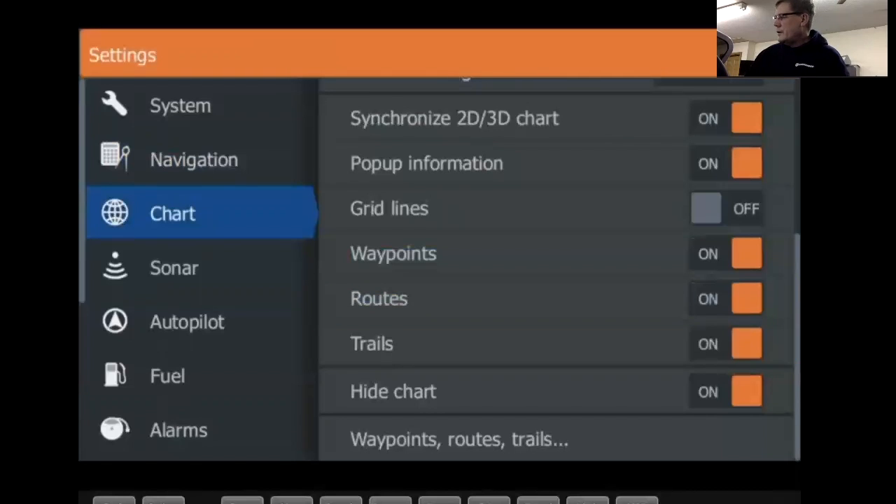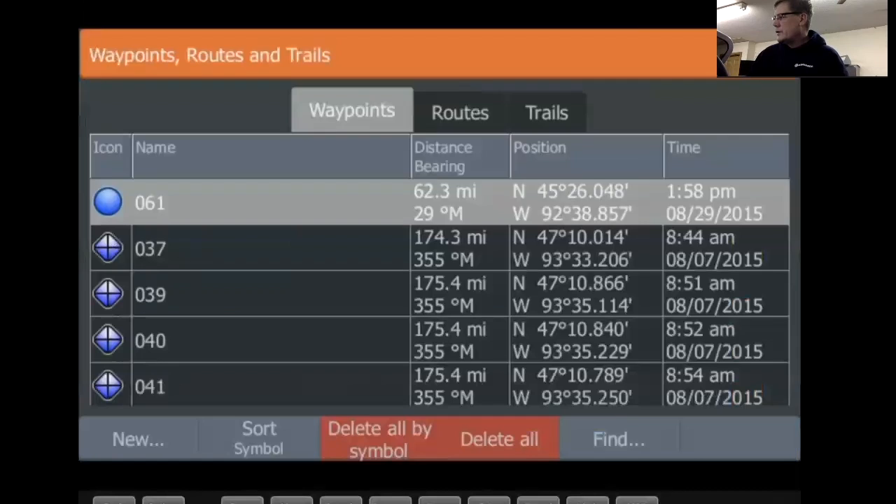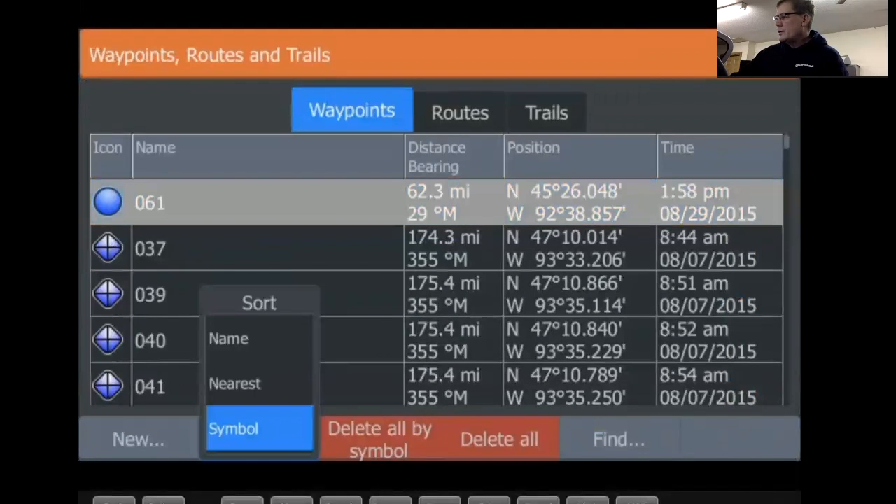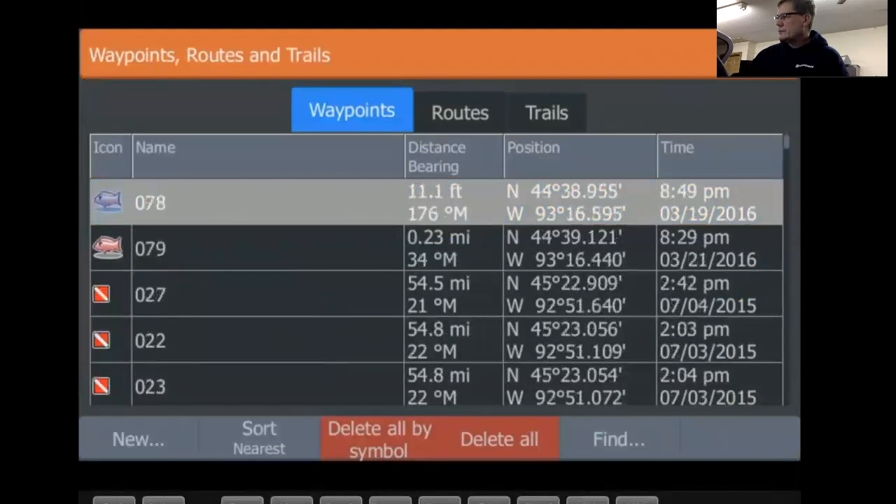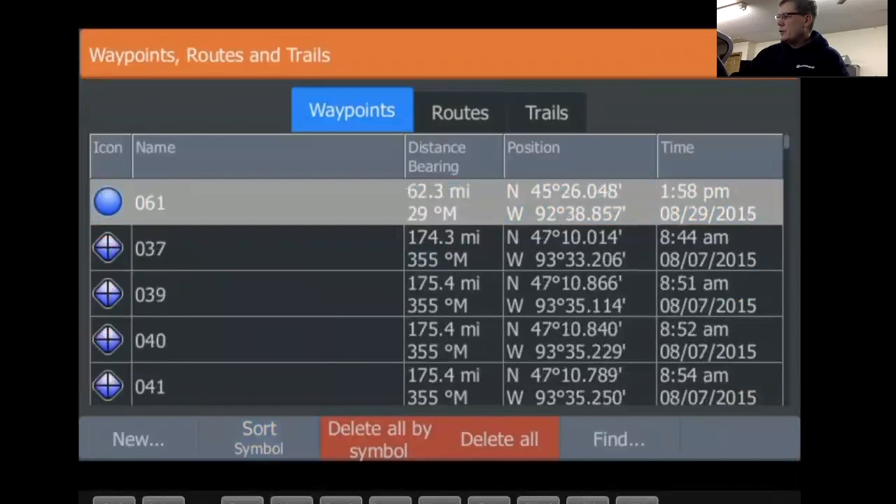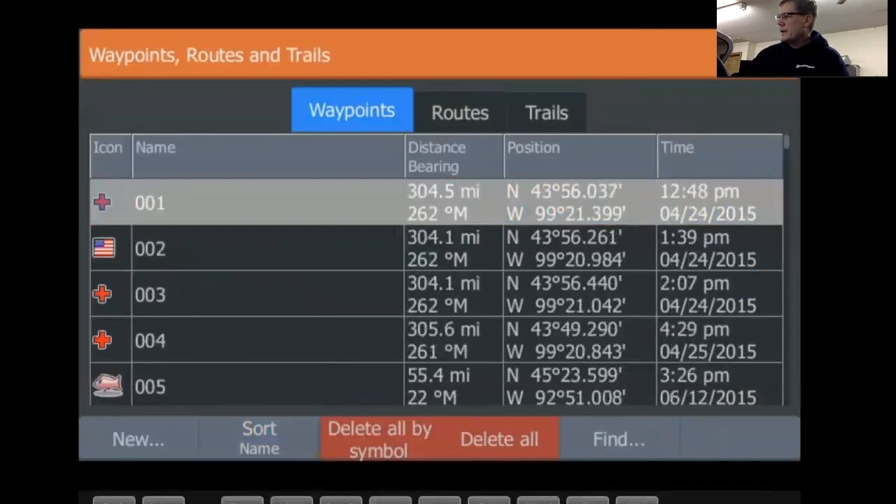Down at the bottom here, waypoints, routes, and trails. It's a quick way to get your menu of your waypoints, routes, and trails. You can do a couple of different things on here. You can sort by symbol, you can sort by the nearest, you can sort by name, and you can delete by symbol.